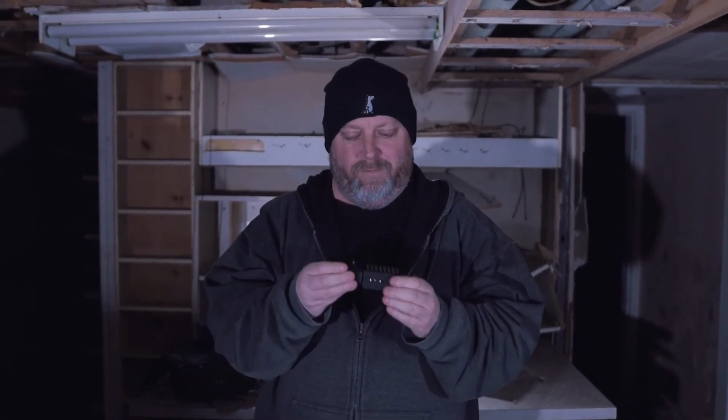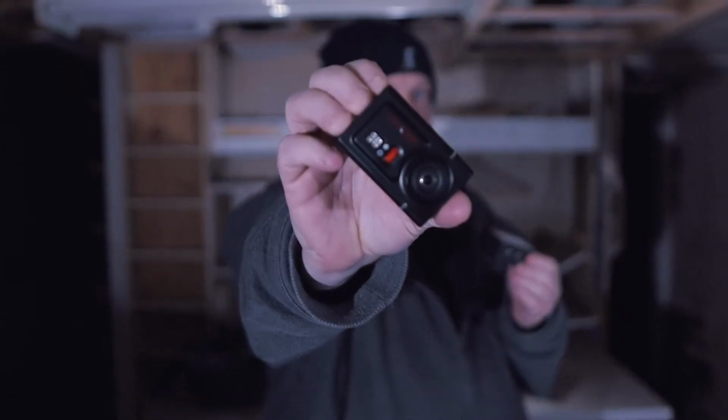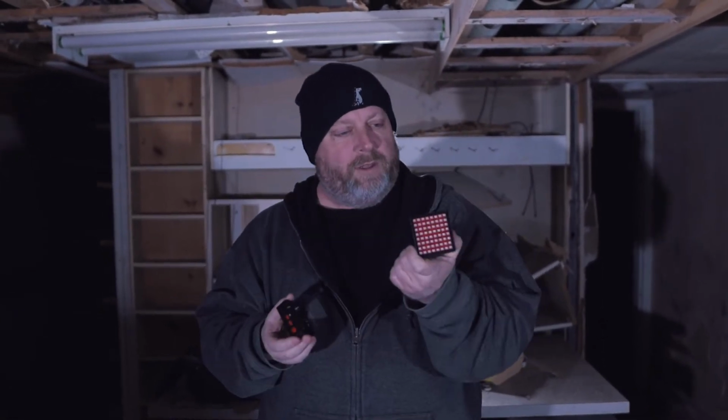Everybody. So tonight, back at Steve's place, only this time, instead of apps, I'm reviewing a new piece of gear. It's this thing. Show it to you there. Hopefully focus on it. There we go. And it is called the PhasmCam. It's an infrared camera, and this light is an infrared light to boost what we can see in the dark.